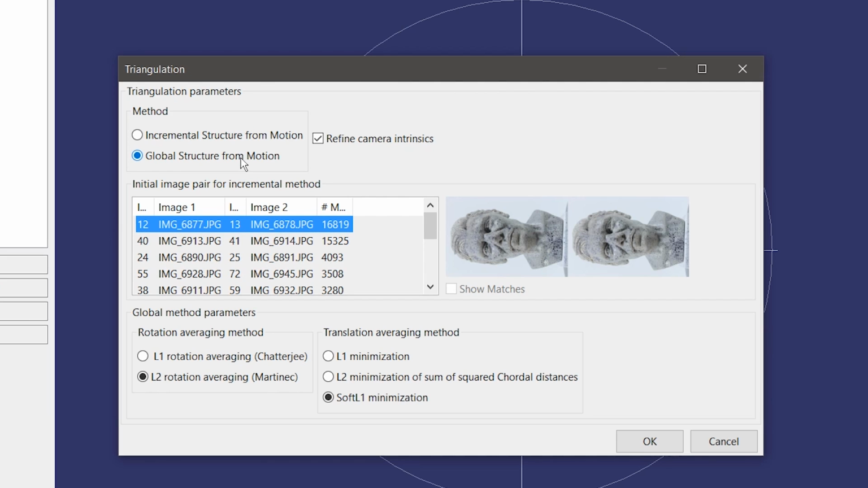Global structure for motion works for me almost every time, and basically it's taking all the images and trying to match them at once. As for these options right here, I tried all of these in every possible combination, and they don't really seem to make much of a difference. Some will match more cameras, by cameras I just mean images, than others, but not by much, just by one or two, and that doesn't really make a noticeable difference. I'm going to hit cancel.